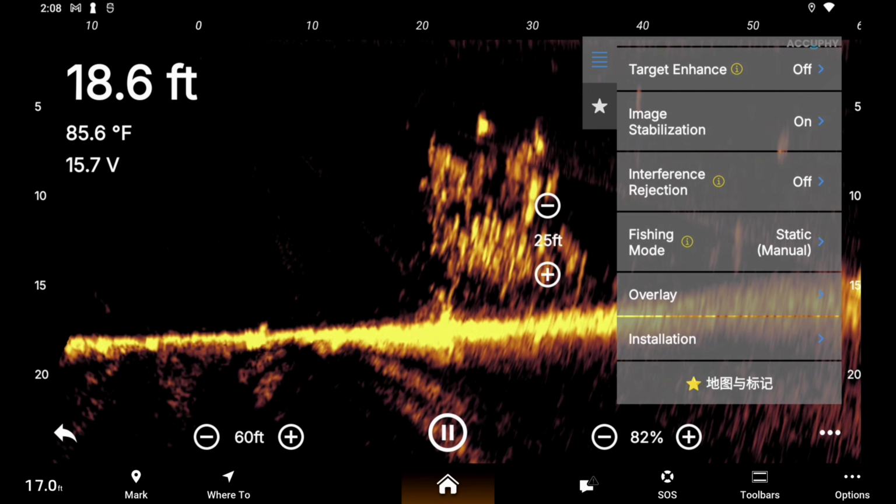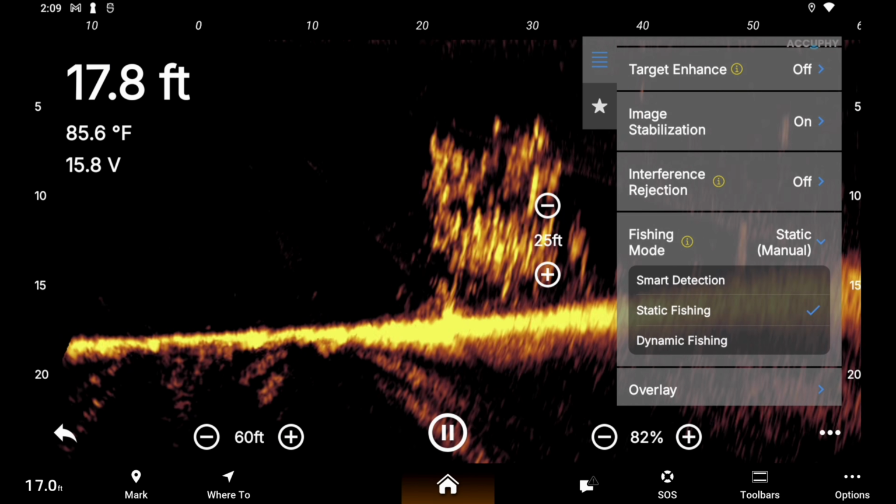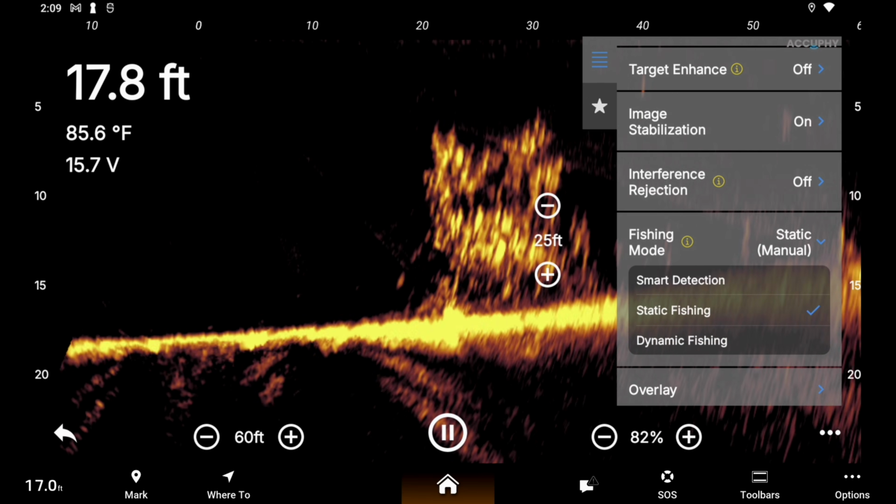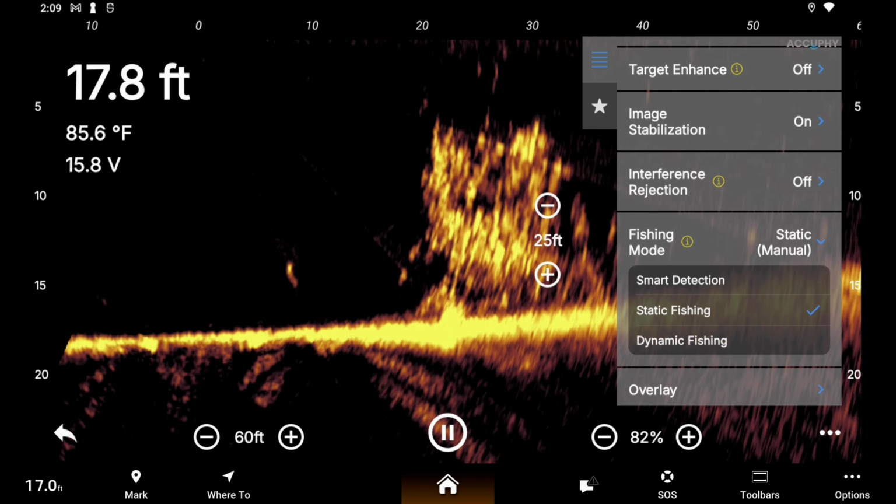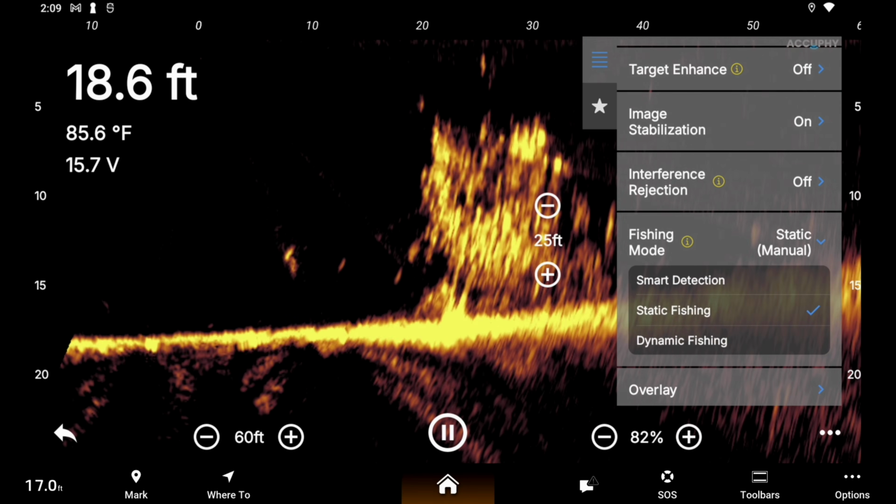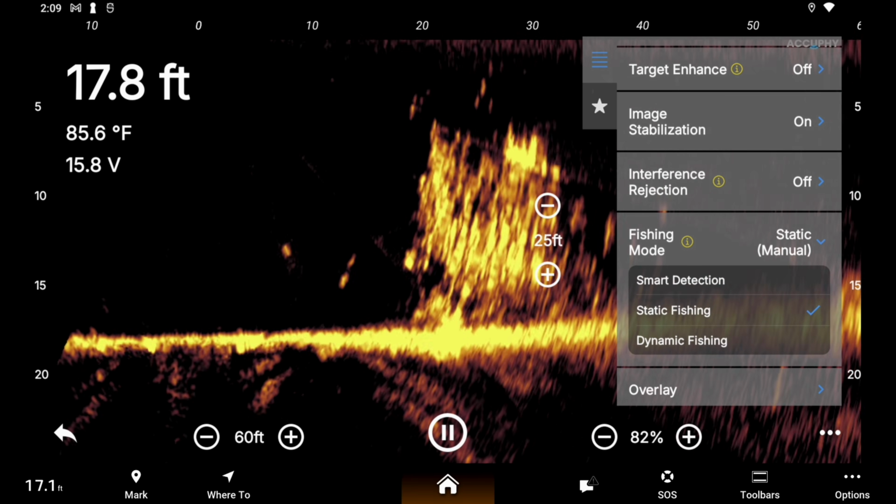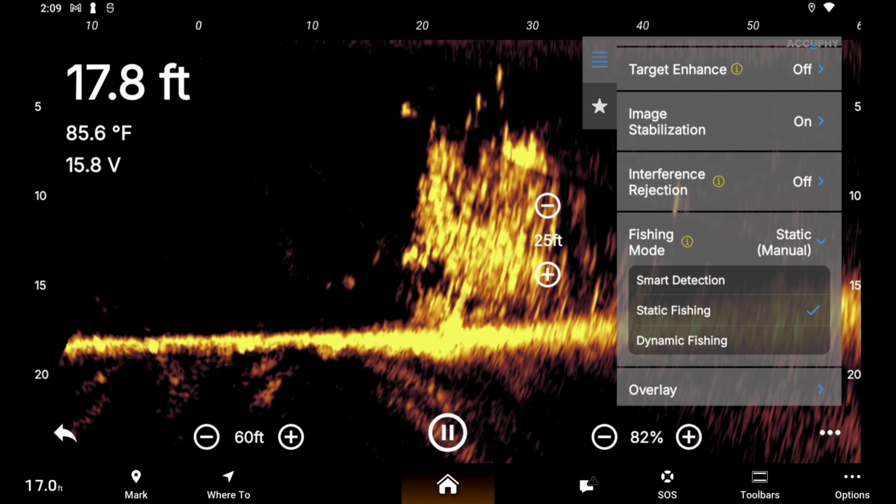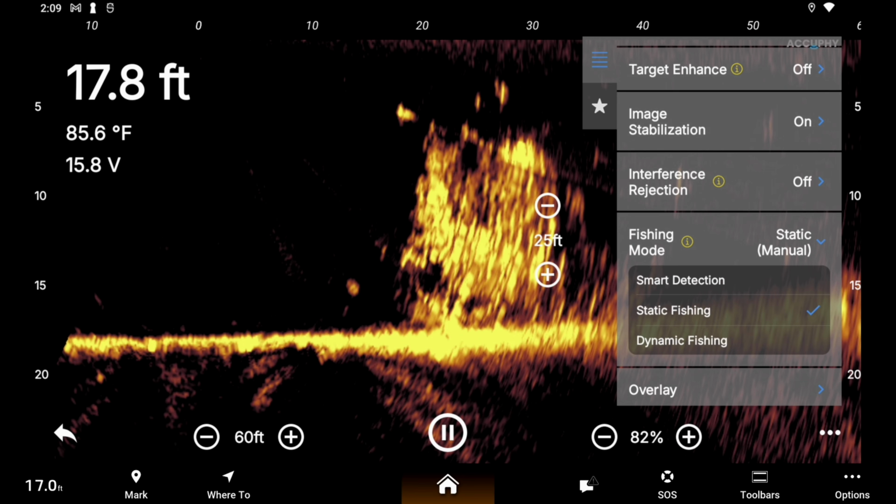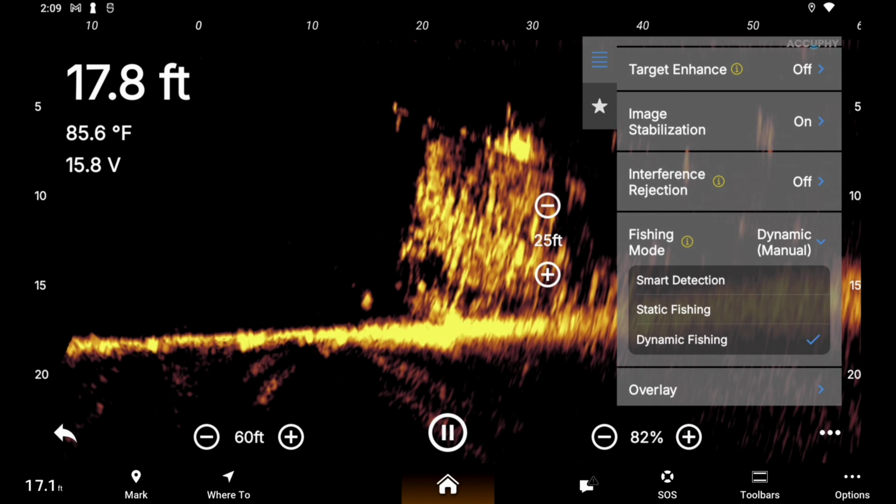Fishing mode. All right, I've got it in static. Let me tell you what this stuff is. Static is basically an automatic function that they've come up with to where if you're not moving, say we're spot locked down here on this brush pile, static is where you would want that at. Stationary, just remember, stationary means static with an S. Okay, dynamic would be if you're moving.